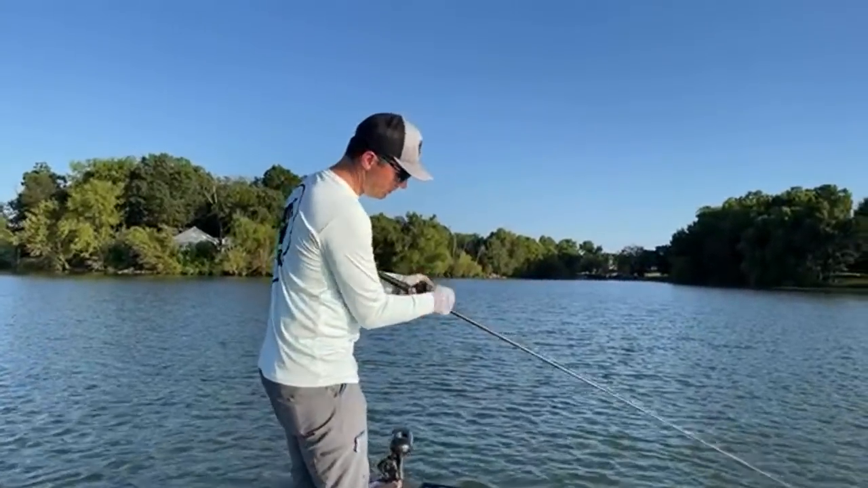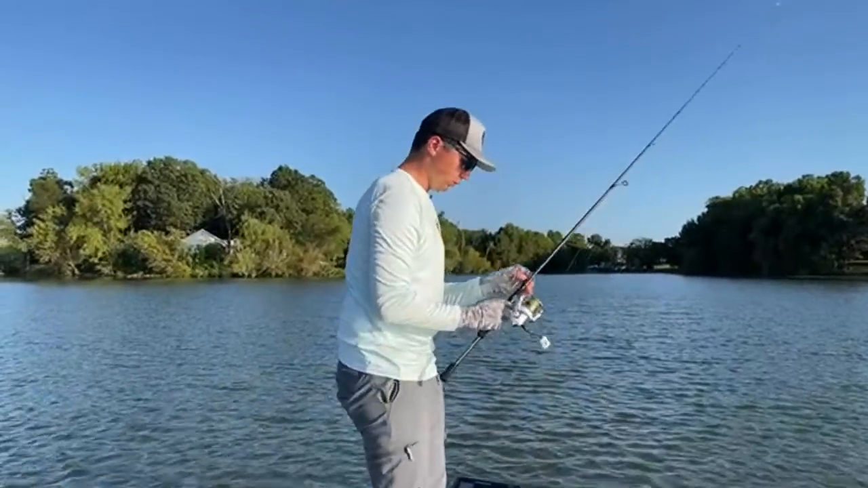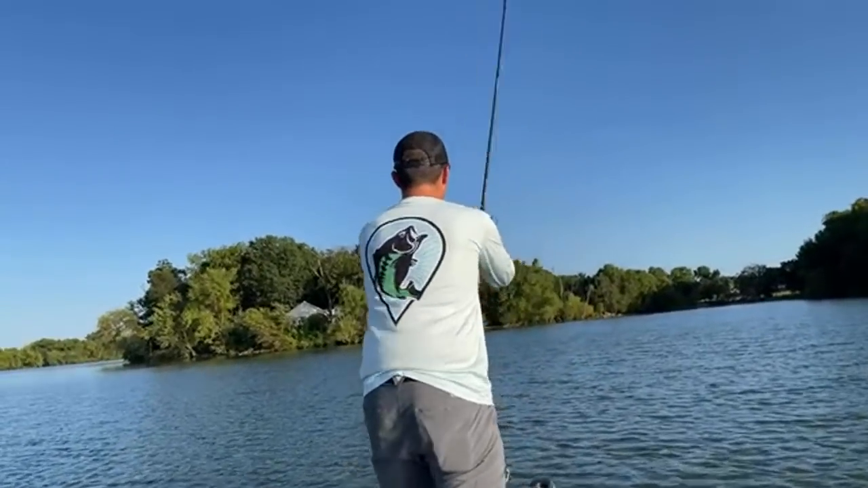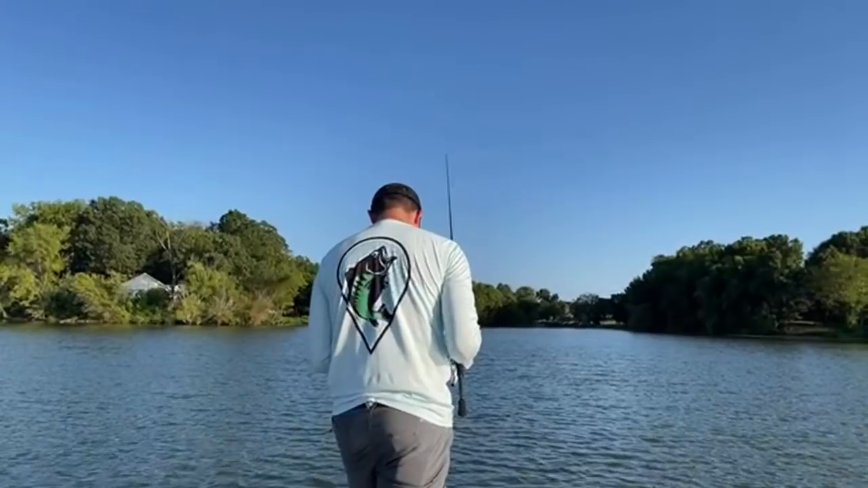Okay, so I made probably 4 casts in each brush pile with the worm. I'm now going to go to the shaky head just to give them a little bit more finesse approach. See if that triggers anything different.